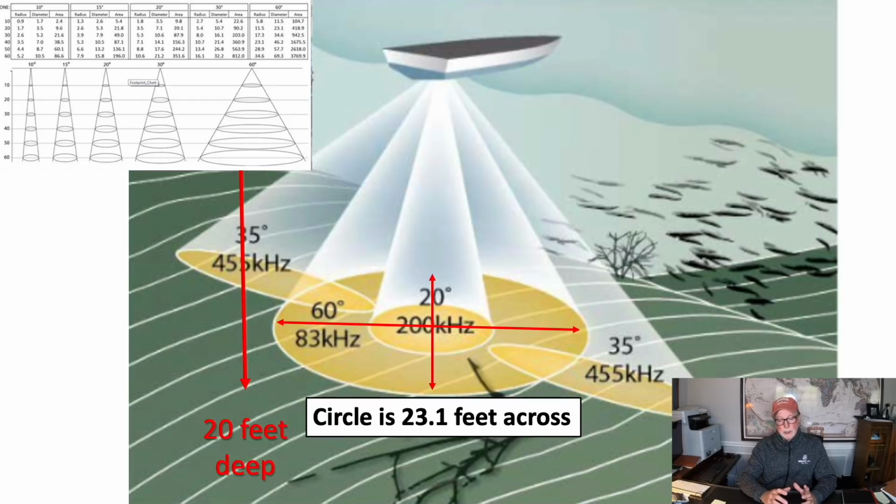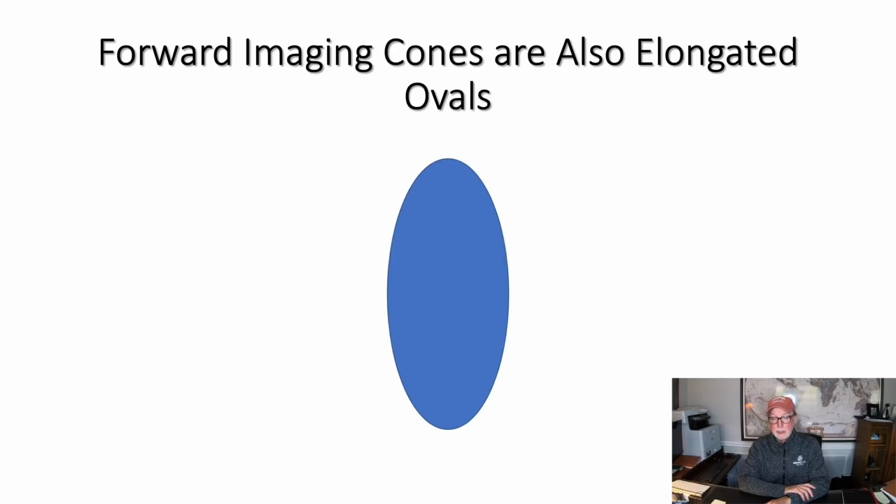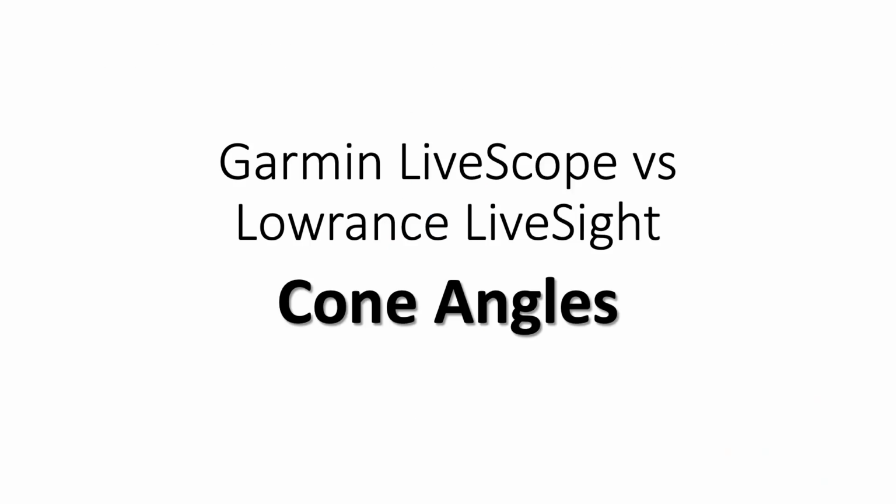And again, traditional 2D sonar shoots a round cone. But if you do a little bit of research, what you'll find is down imaging actually shoots elongated ovals, as I'm showing you right here in this picture. And by the way, side imaging shoots a very similar style of cone when it shoots out to the side. So down imagings are just basically elongated ovals. And interestingly, so also is forward imaging. They're elongated ovals. All right, so let's dive in.